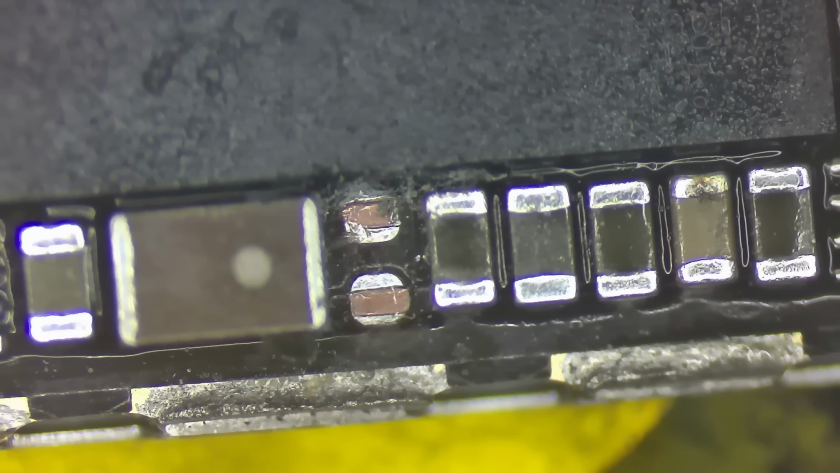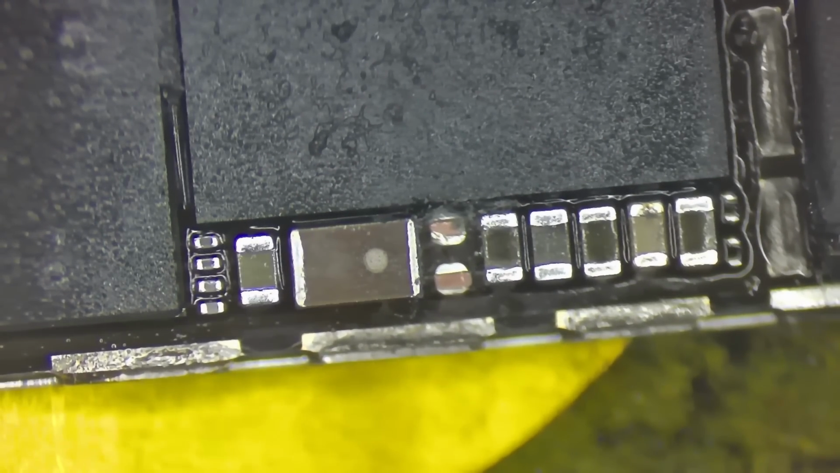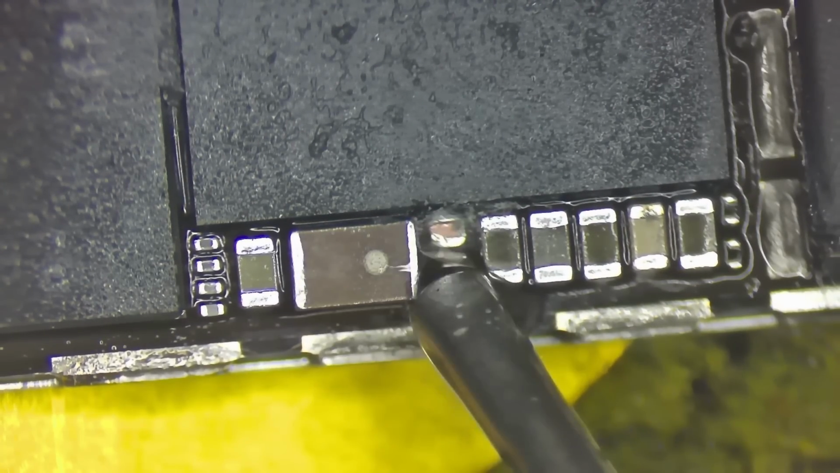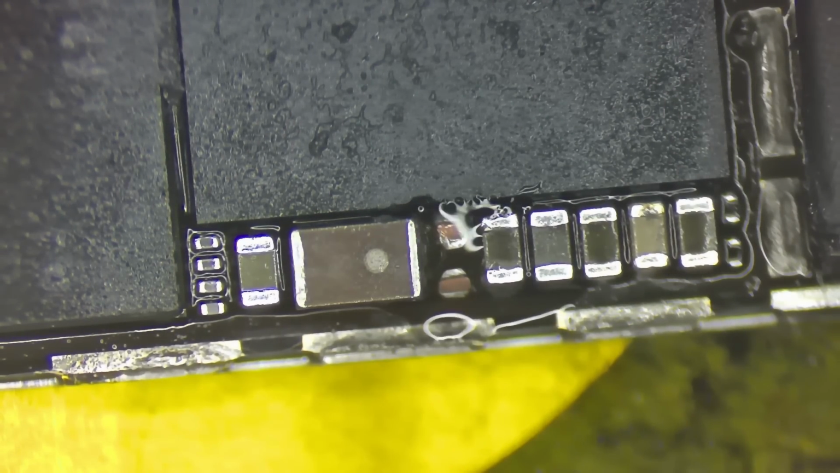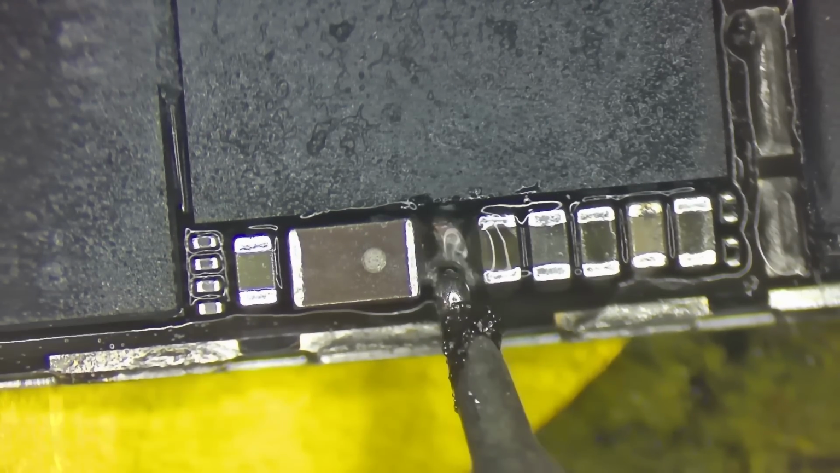Now what I've done here, and this will also help to demonstrate how to do this without disrupting the chip next to it, I have broken this thing off here using virtually no heat at all, and I'm going to be removing this with 180 degree low melt, and I'm also going to be reinstalling it with a 180 degree low melt.